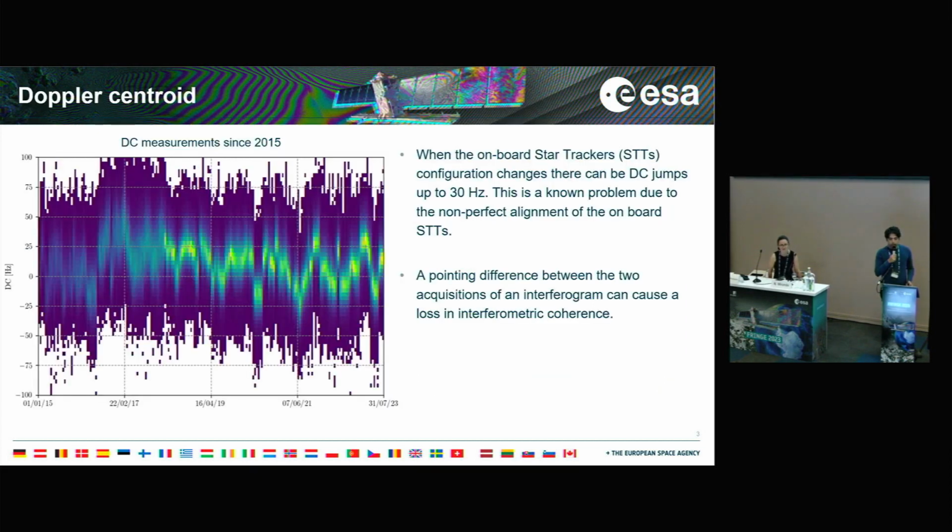Regarding interferometric parameters, we do some routine monitoring continuously in time. Specifically, the first thing we look at is the pointing error. We measure the Doppler centroid in time, and this is the trend of the Doppler centroid for Sentinel-1A since 2015. As we know, the Doppler centroid suffers from jumps of about 30 Hertz.